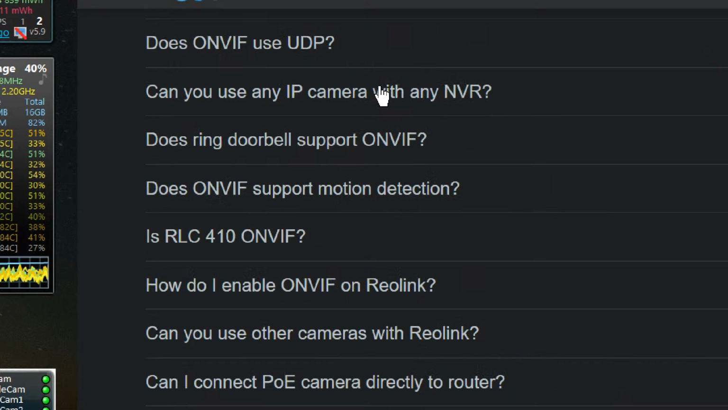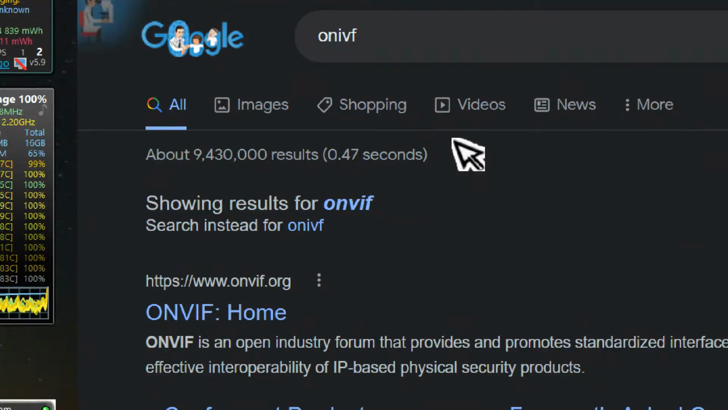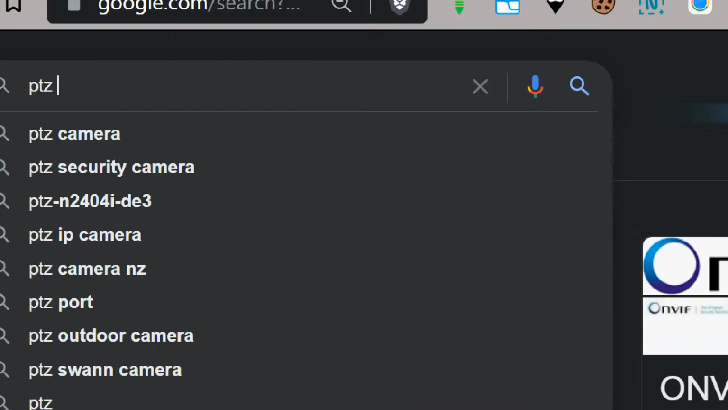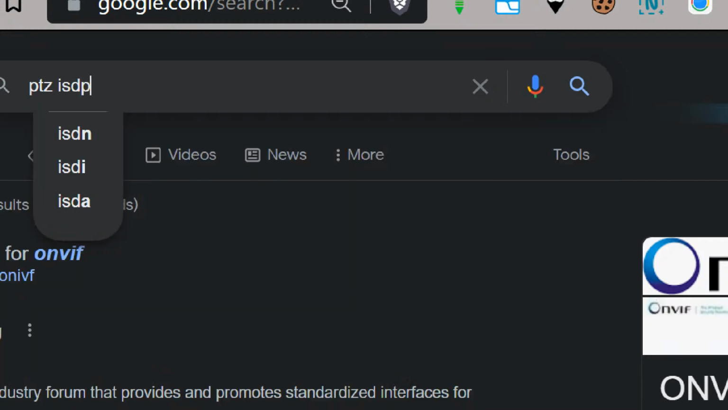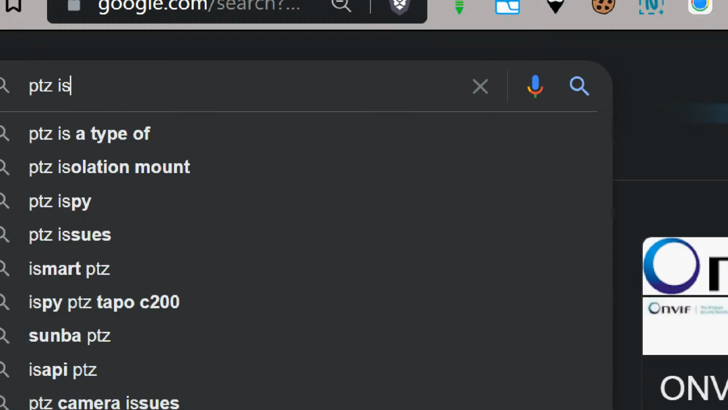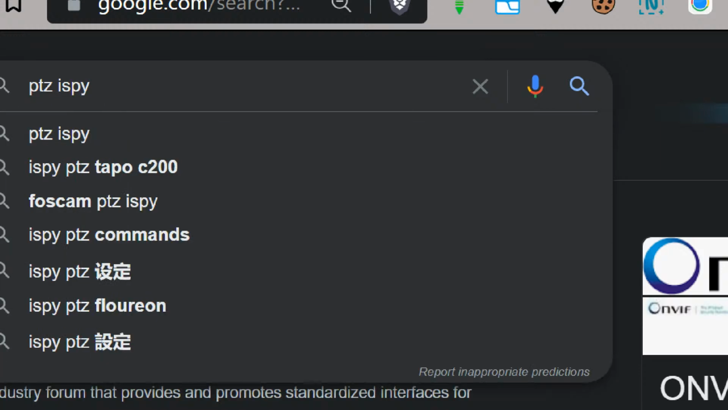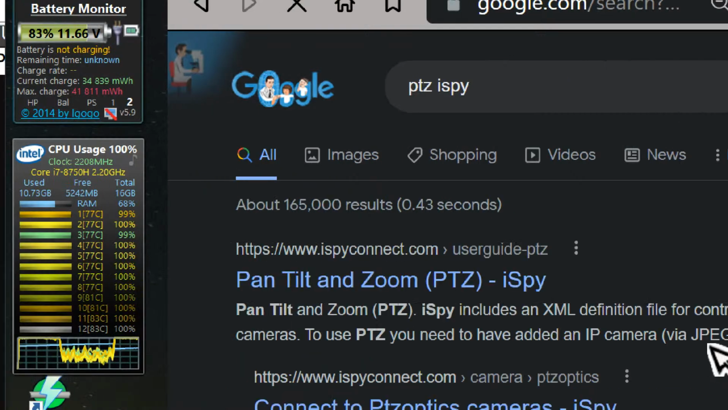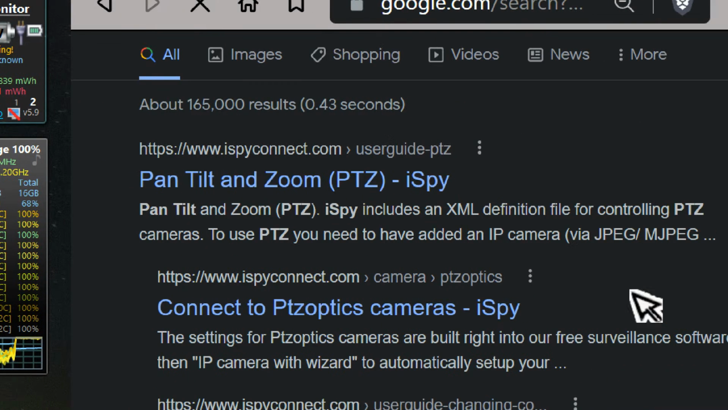So I need to find about iSpy and PTZ. How you get it working. Same as the web page. Because we can do a lot more with it, you see. Pan.